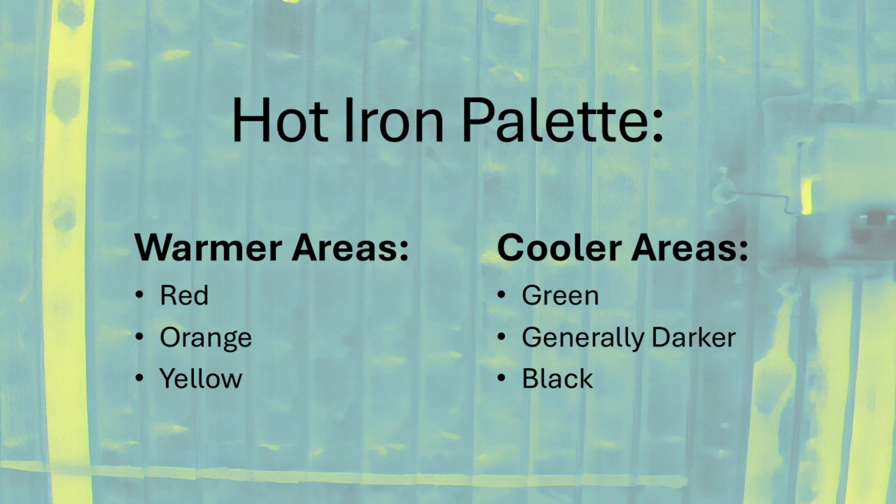On this particular roof, with this scan, the red areas indicate around 58 degrees Fahrenheit. The orange areas around 53 degrees Fahrenheit, and yellow is around 50 degrees Fahrenheit. The cooler areas, they can indicate dry, well-insulated sections, shaded areas, thin gauge metal over open framing, loose panels with air beneath, or recently replaced sections.